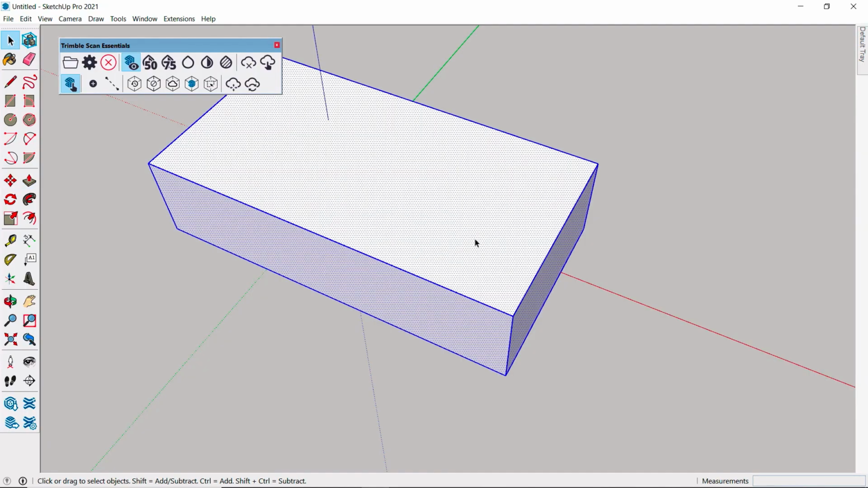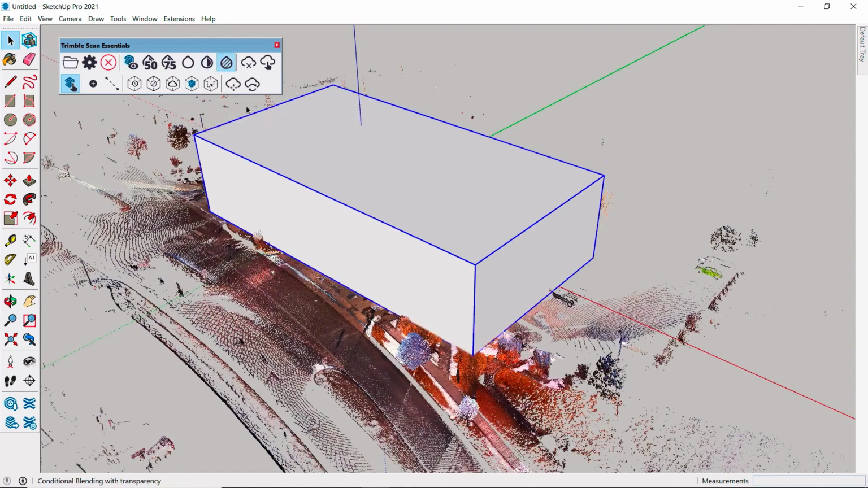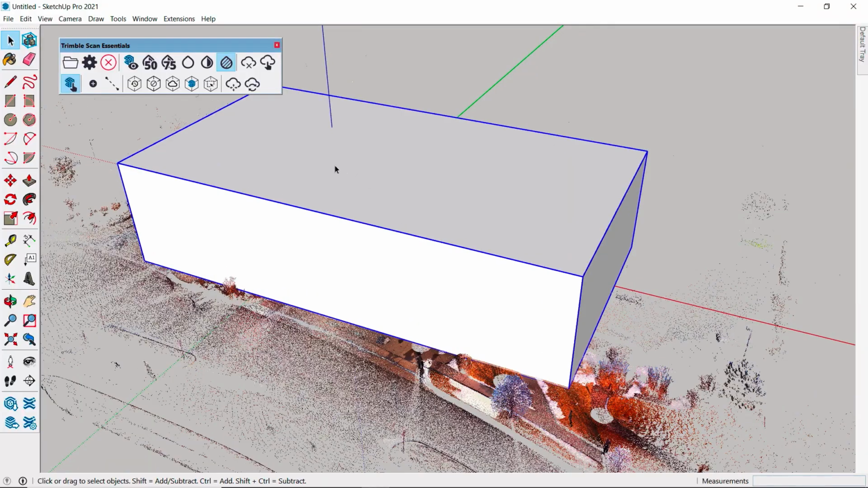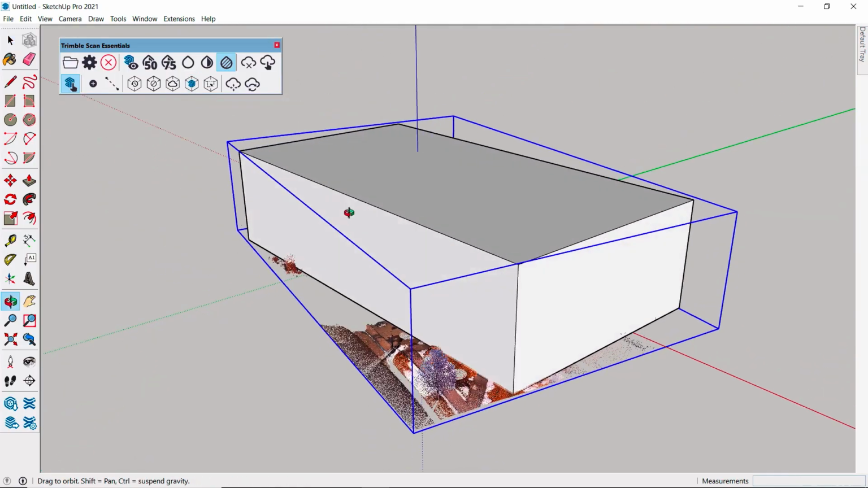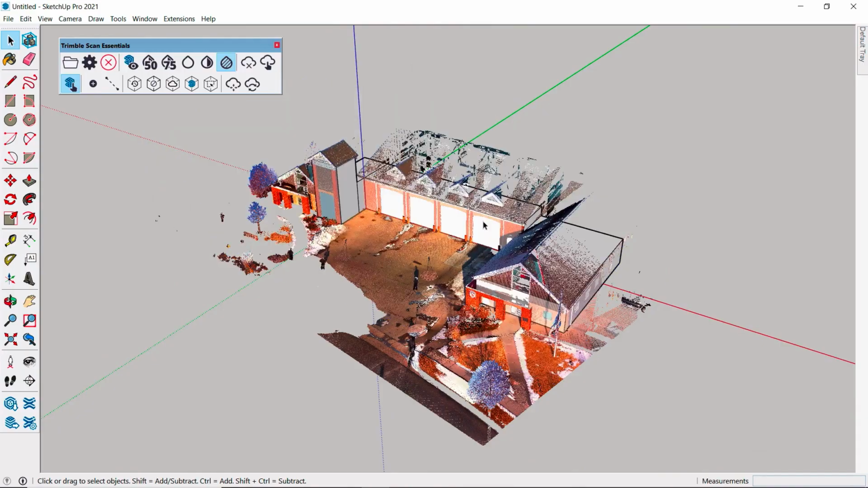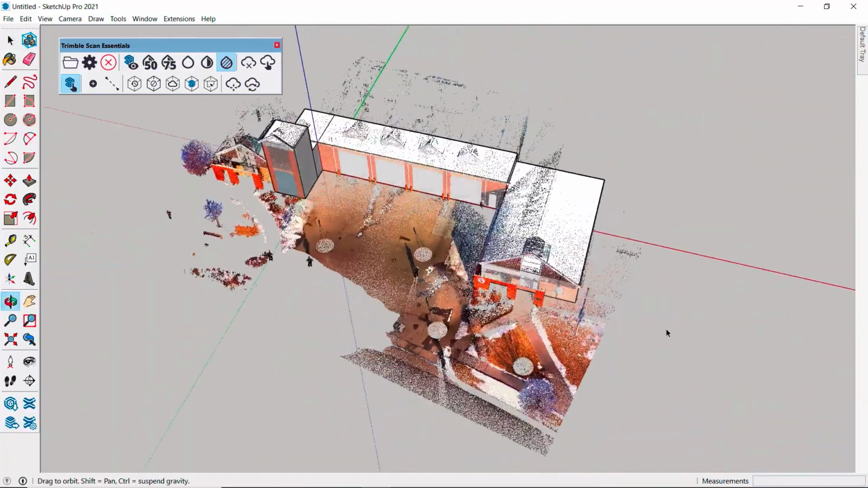I'll select this box, group it, and then with this icon we can create a clipping box from this SketchUp selection. I'll toggle the point cloud back on to help show this. Clipping the point cloud is a great way to refine the points you want to actually see and use. Notice, however, the clipped points actually align with the original cloud axis, not the new axis we've chosen. It's still very useful, just something to keep in mind.